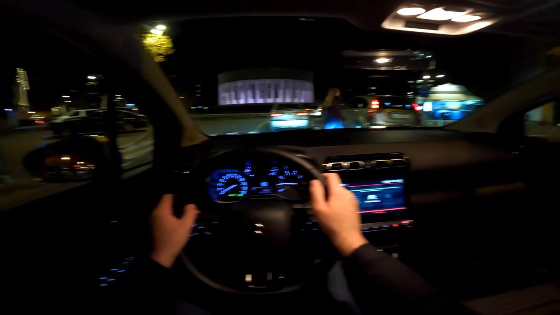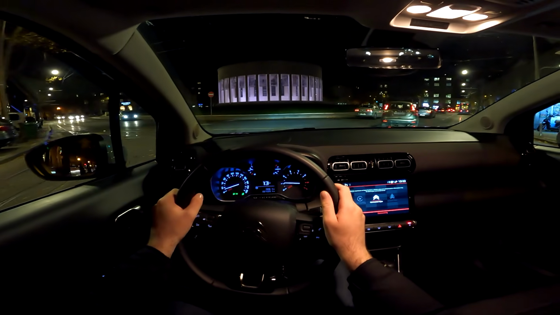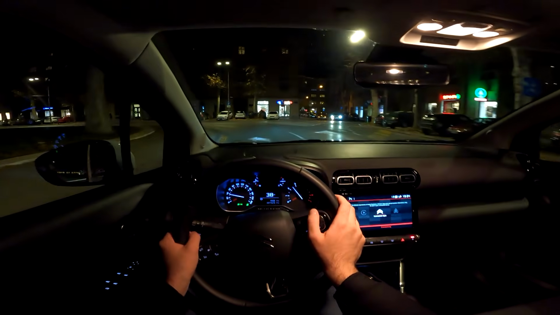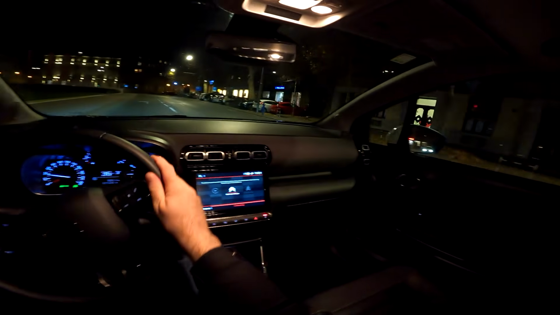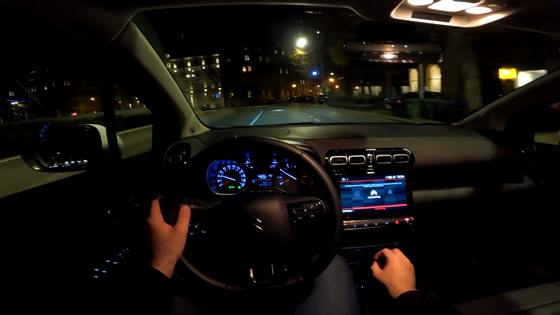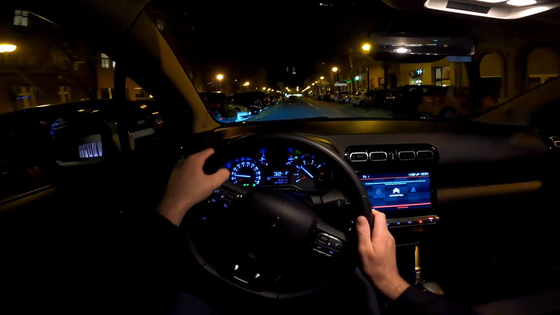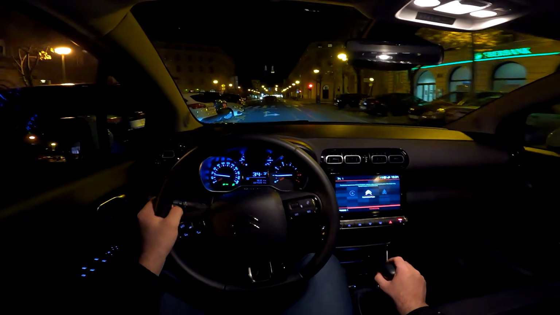So as you can see, a bit more traffic today. It is 7:30 in the evening. And it's really dark already. At 6 it becomes almost like nighttime because of the winter time, of course. And now we'll be stationary, so I will show you a bit more of the interior here.